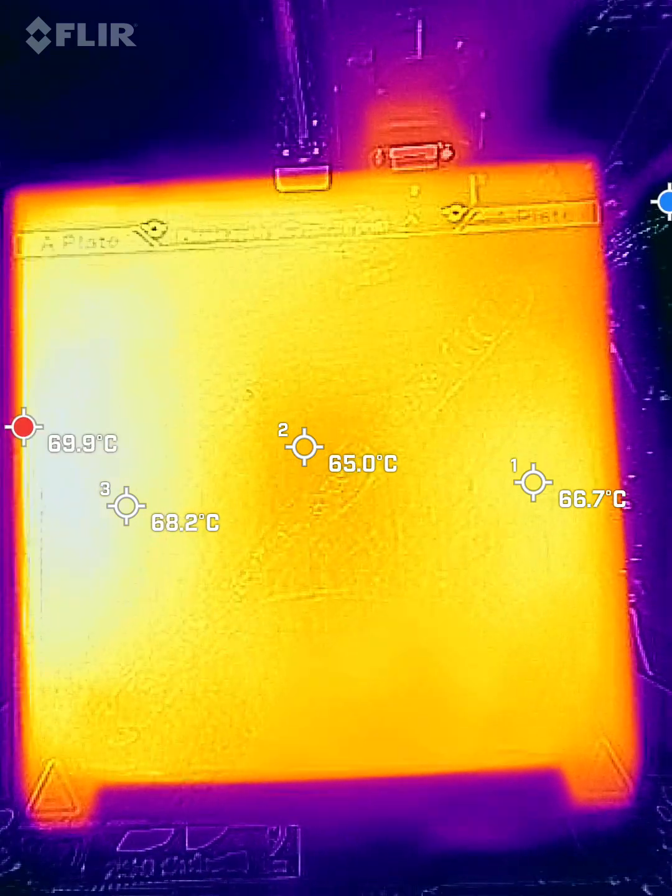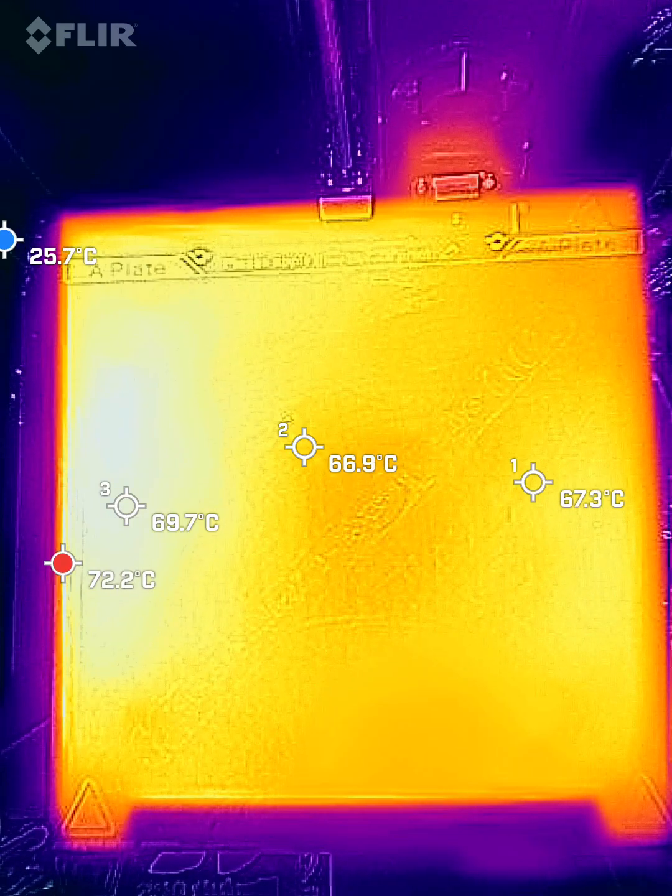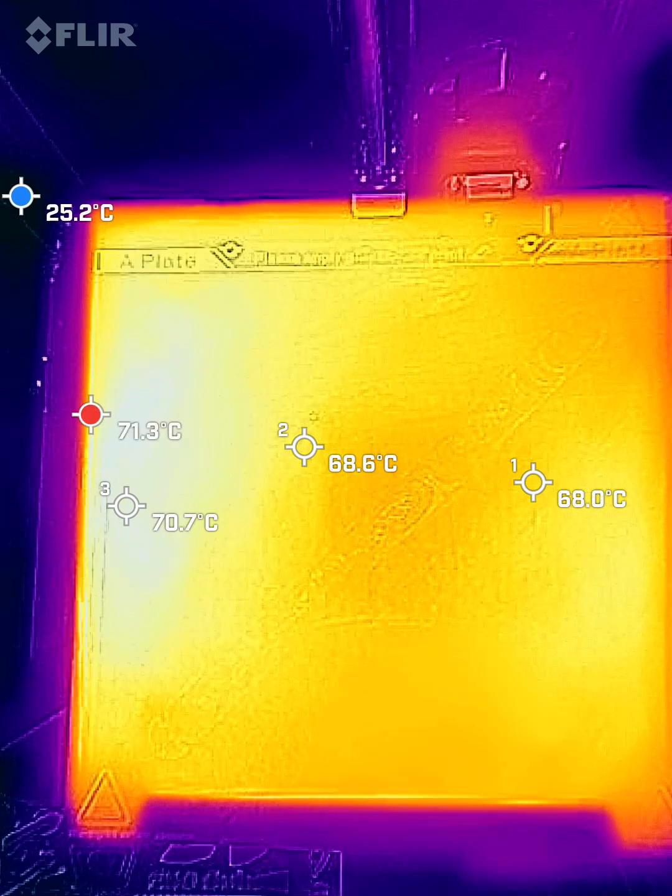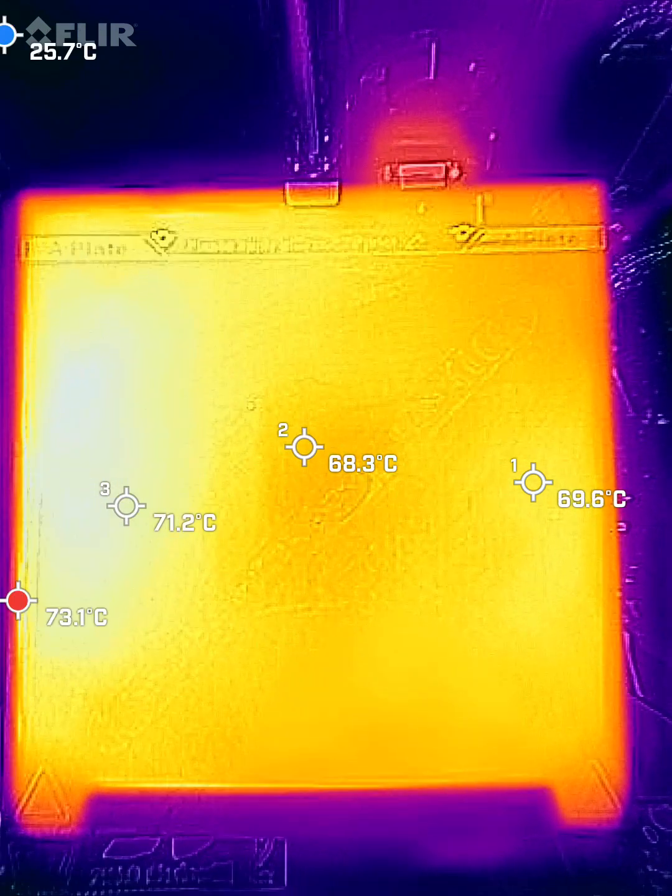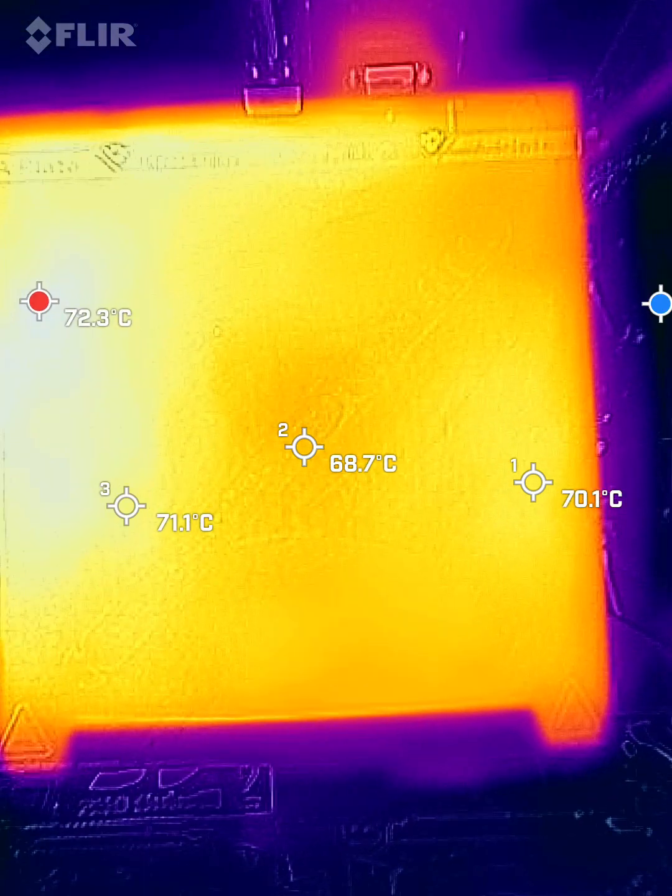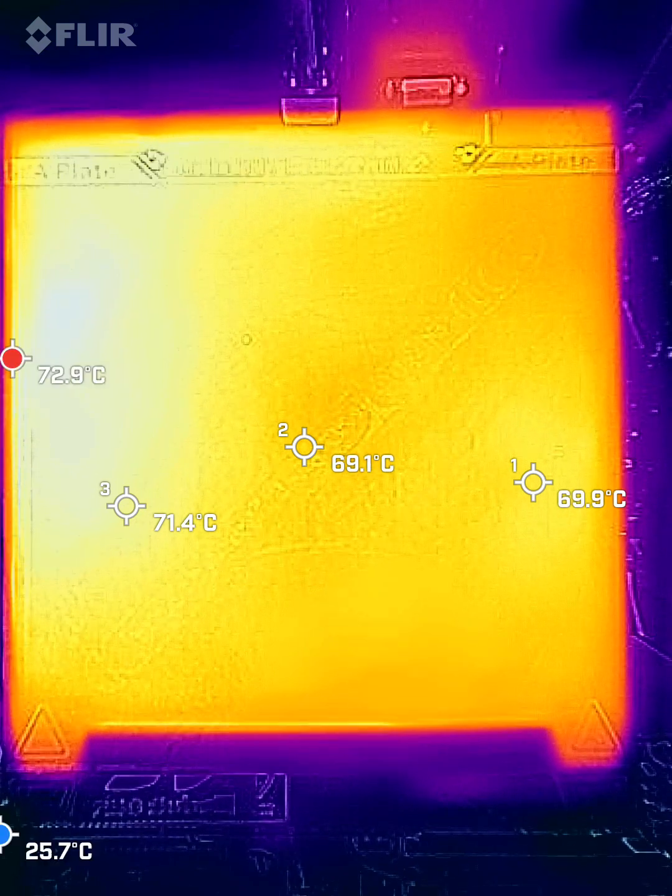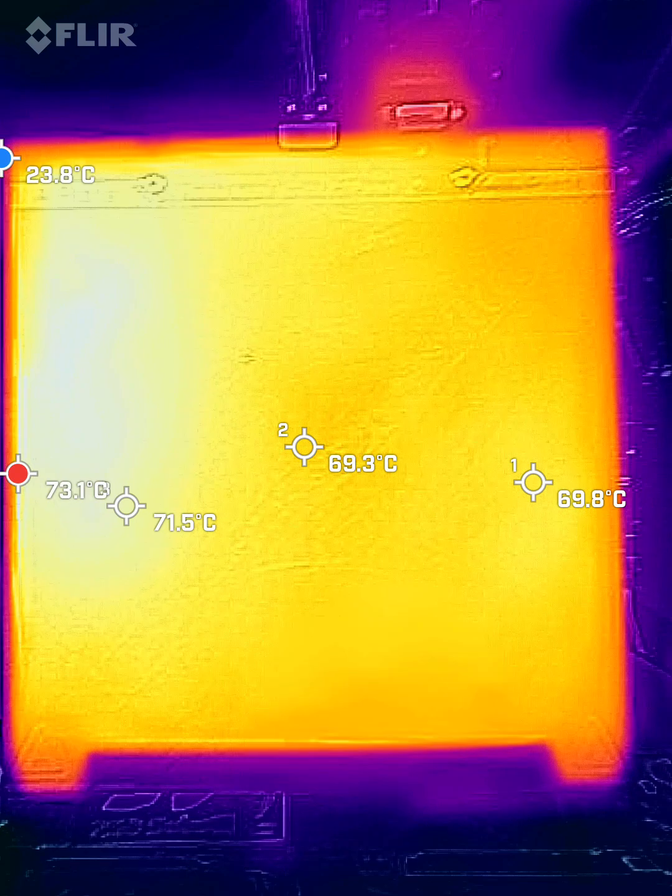And like I said, on the left here, 70s, 68. I mean, it's only like 2 degrees difference. So that scale, it's tricky. You have to be careful how you infer the temperatures based on the color scale, because the color scale changes based on the temperatures in the shot.